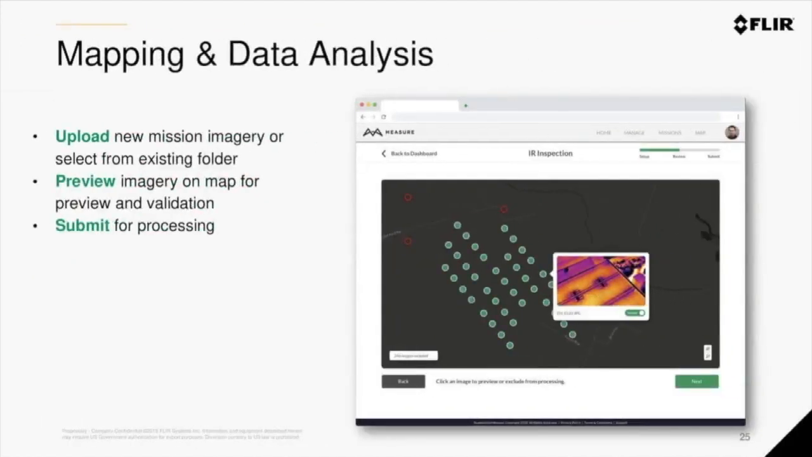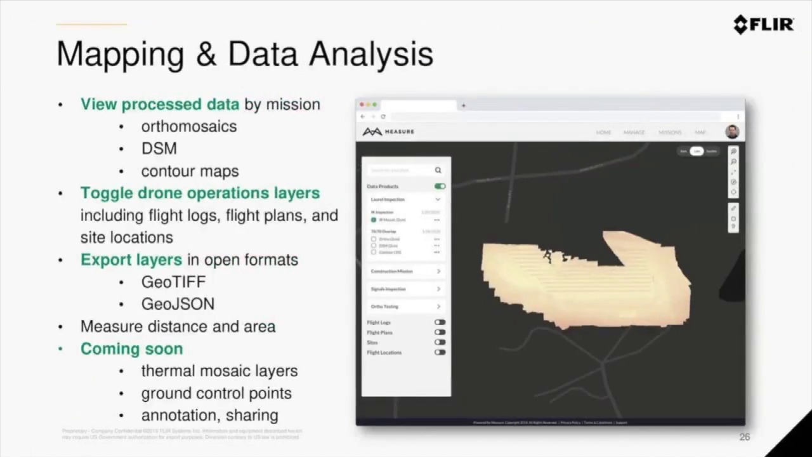And to start that flow, once an operator or an analyst uploads imagery into Ground Control, they can view images on a map for review and have the ability to exclude individuals from being processed. And once validated, the project is then sent for processing with a few clicks. Pix4D will then return the completed mission data products back into Ground Control, where they can be viewed in our own mapping system. Features here include export to GeoTIFF and GeoJSON, measurement tools including distance and area.